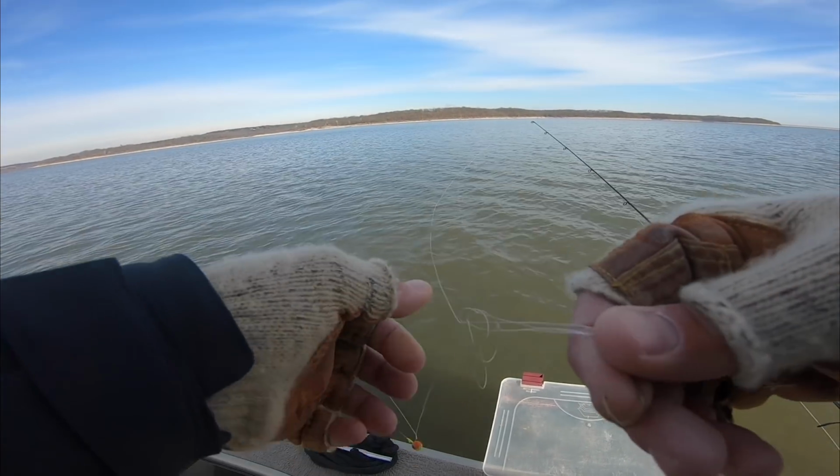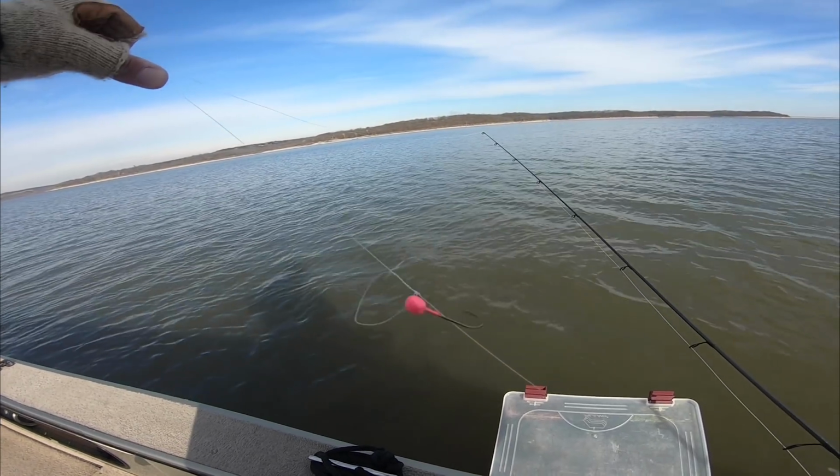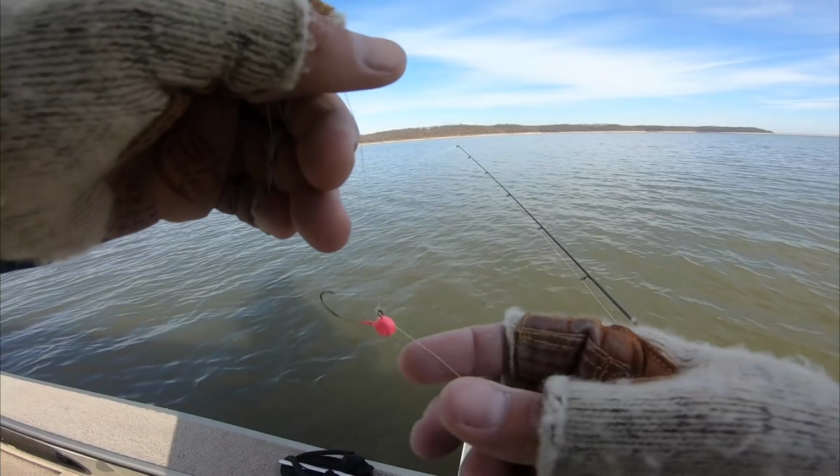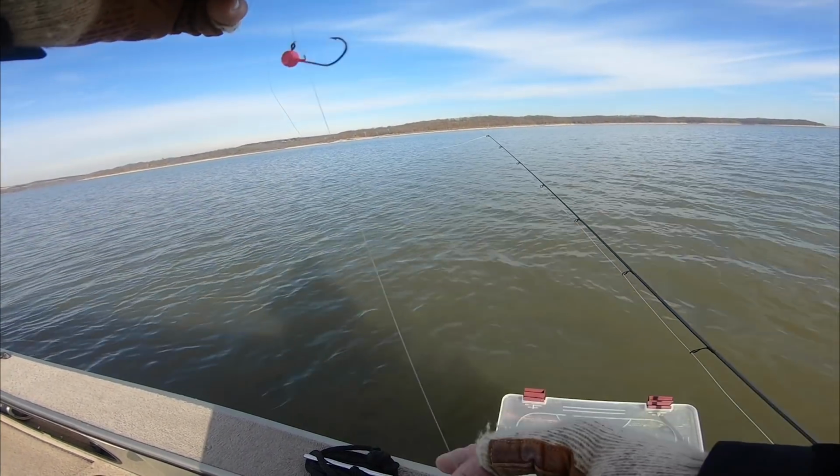But yep, pretty easy little deal to tie, just like that. Sometimes, depending on the fish's mood, I'll tie a loop knot on this first one so the jig hangs a little bit more freely.